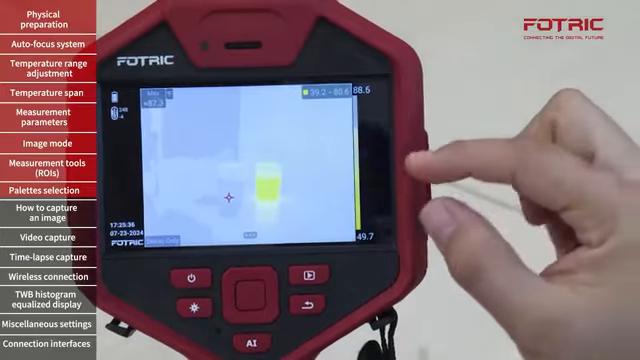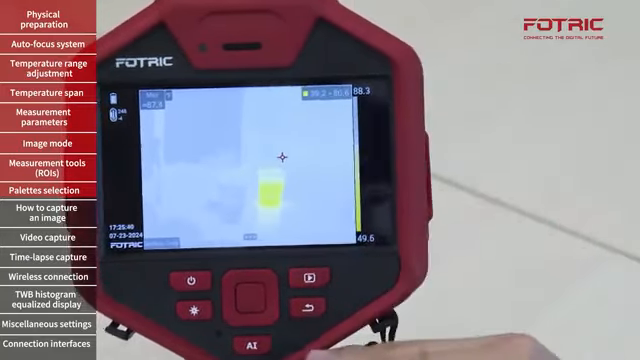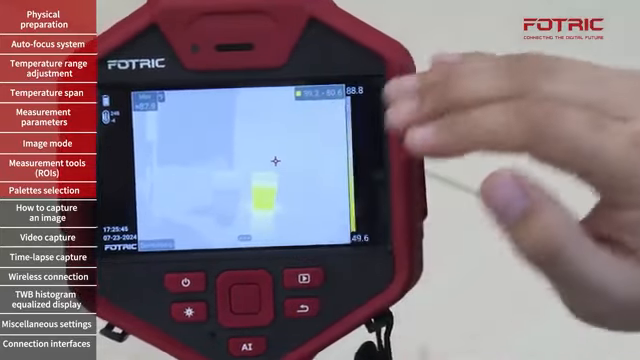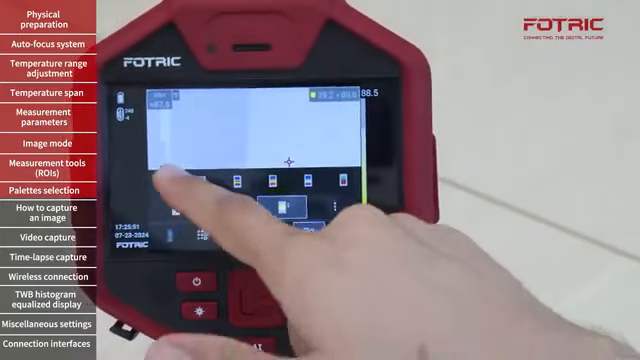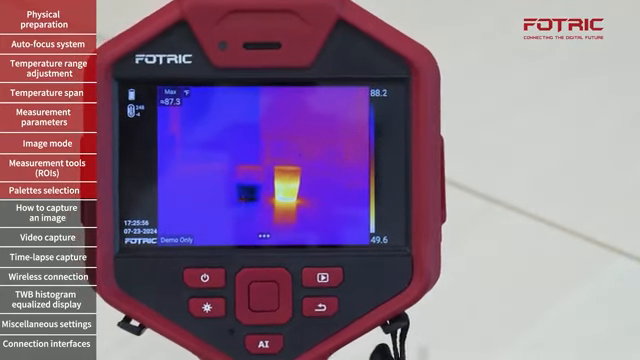Which means that the second cap is between those values. Nothing below 39, nothing above 80 will show on the screen. So that's how we use isotherms on FOTRIC cameras. Back to a regular palette, and then I can continue.